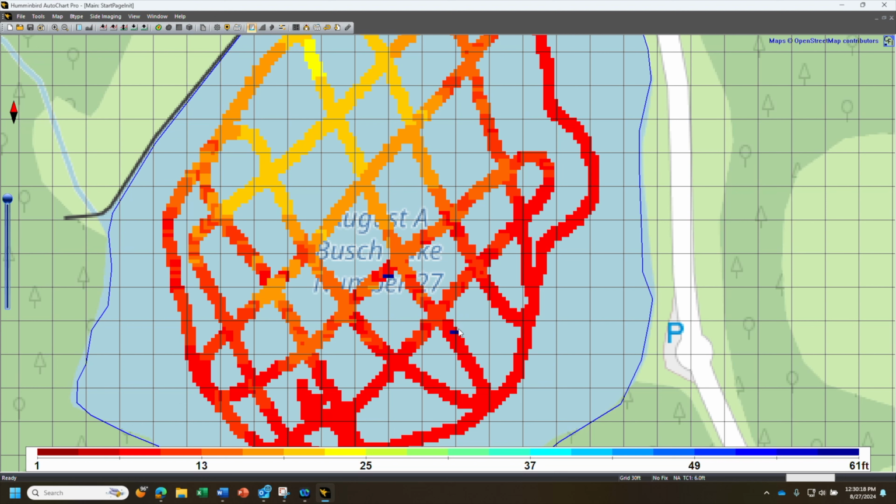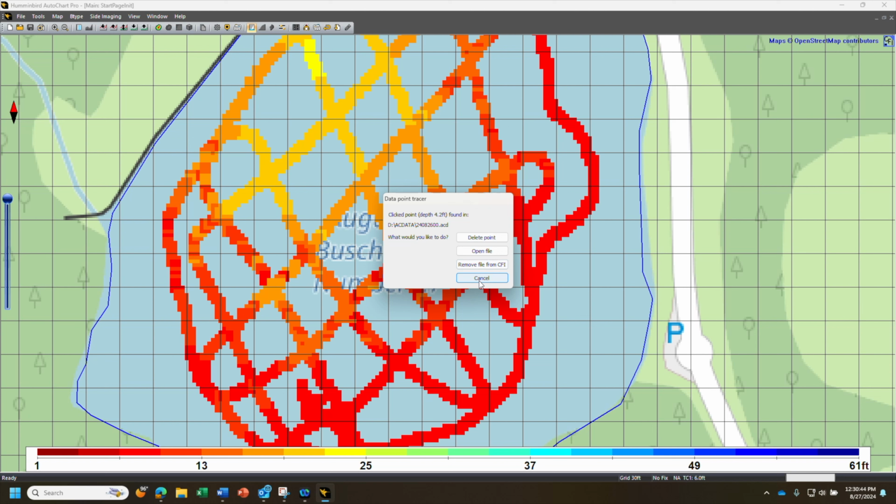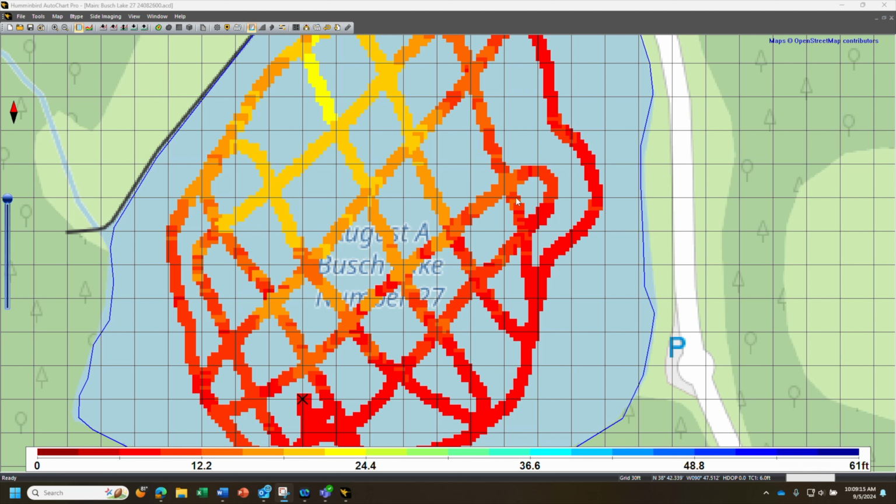To delete these, what you do is left click on the point, then right click on the point, then go to trace data, and it will tell you information. So this depth point was 64 feet, and we do not want that in there because you know it's wrong, so you can delete the point and then do the same thing for this other blue point over here. That was 4 foot, so I didn't click the right point. So try again here. That one is 72 feet. We don't want that, so go ahead and delete that one as well.